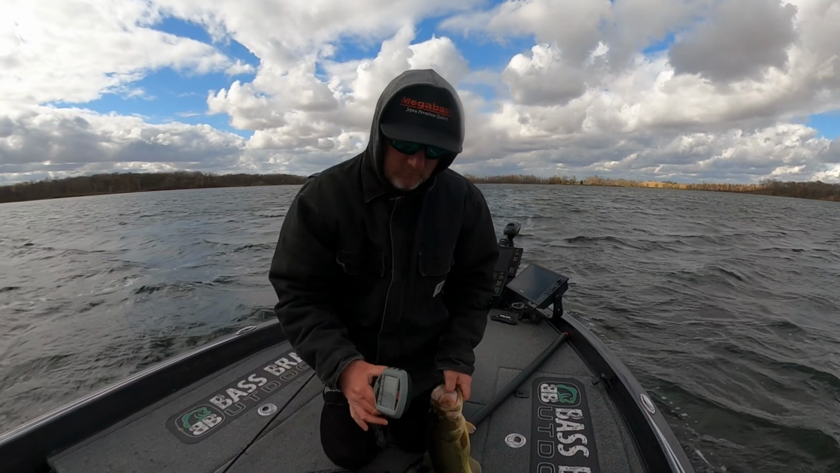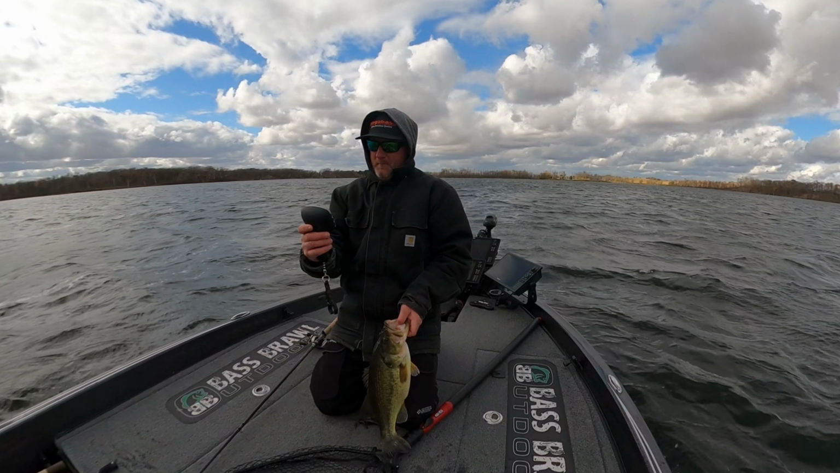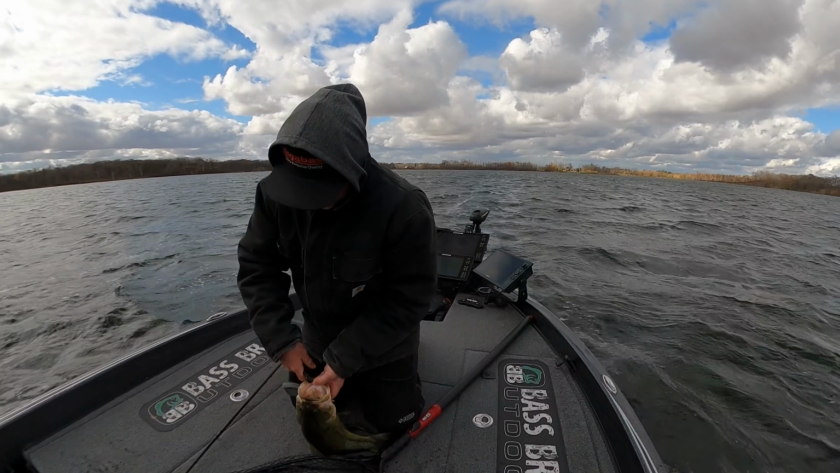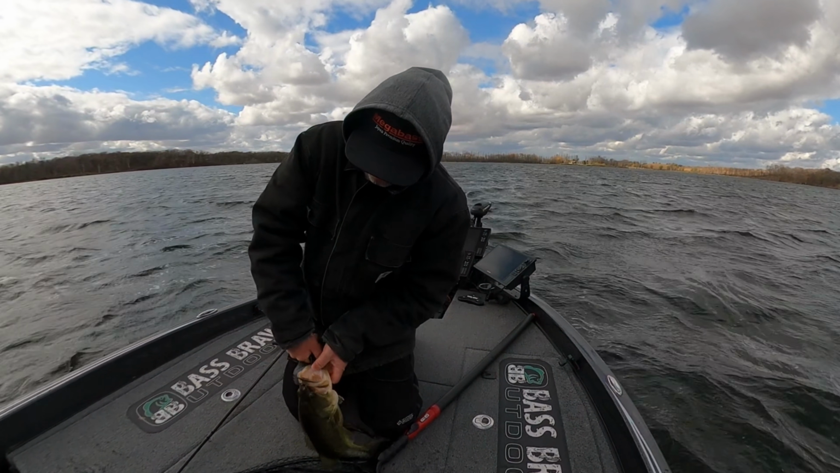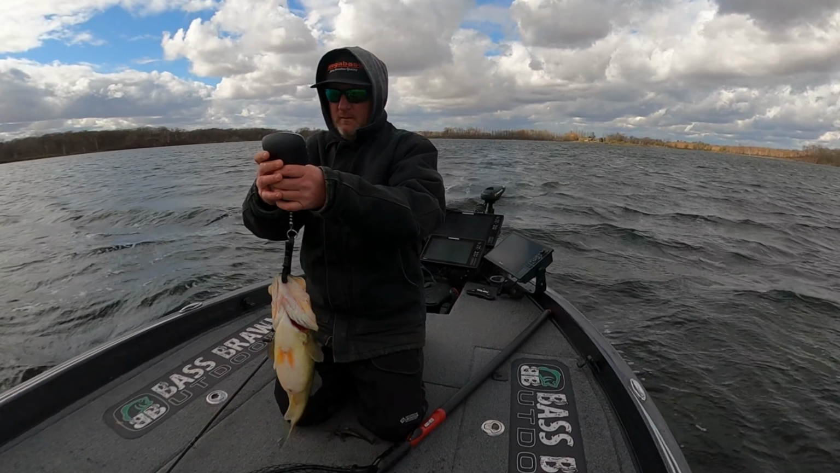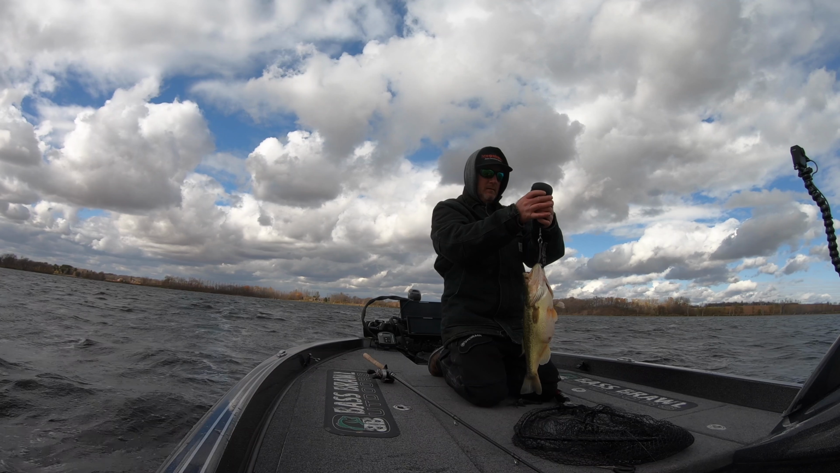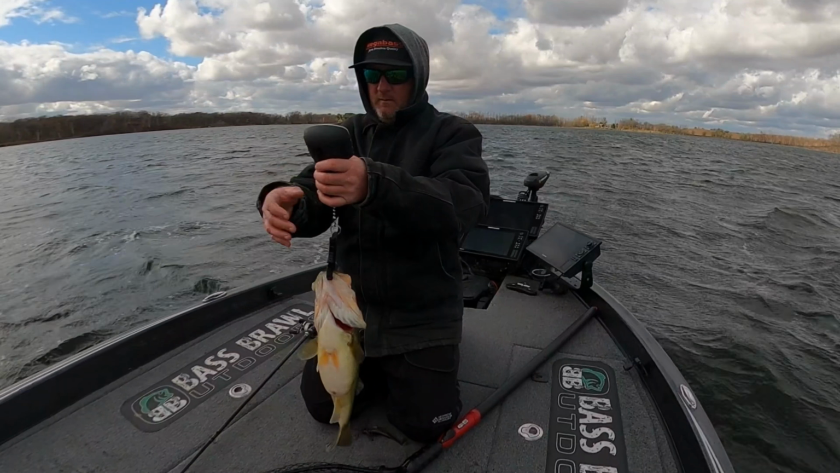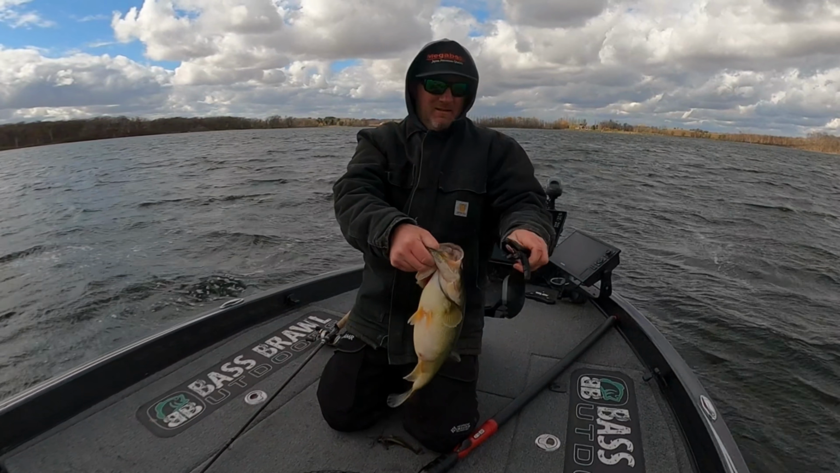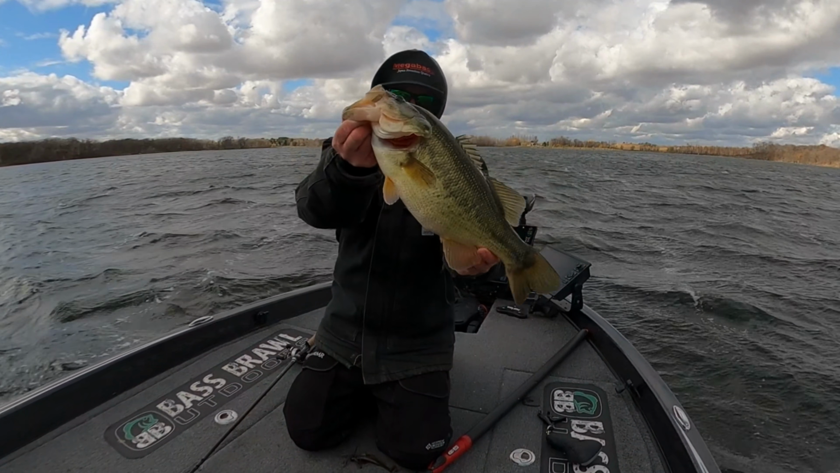One of my favorite ways to keep track of my fish during the day is using this Rapala scale, and it keeps your eight biggest fish. It gives you a really easy way to look at the tally and push yourself. Even if you're not fishing a tournament, this is a great way to motivate yourself to see how many big fish you can catch in a day. Nice fish on a cold day.